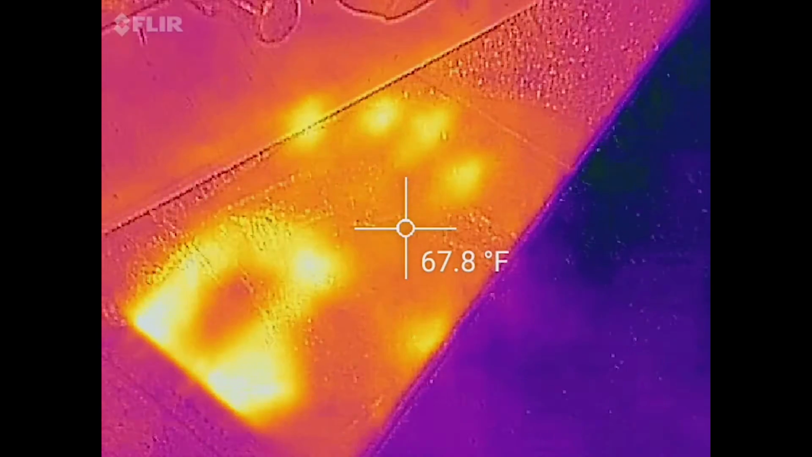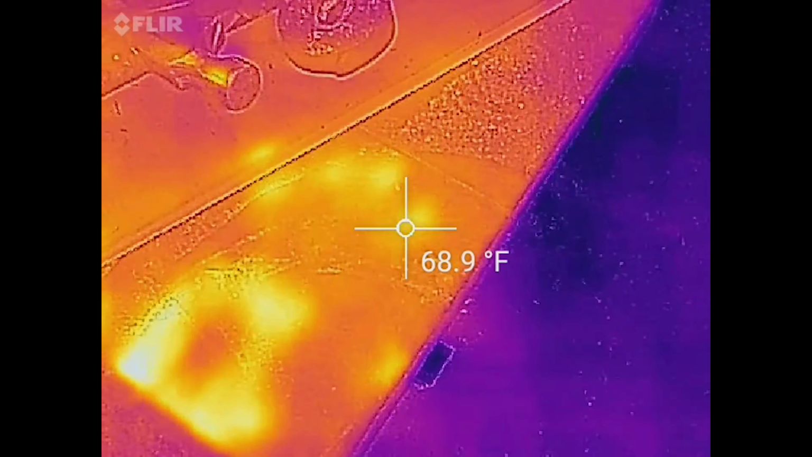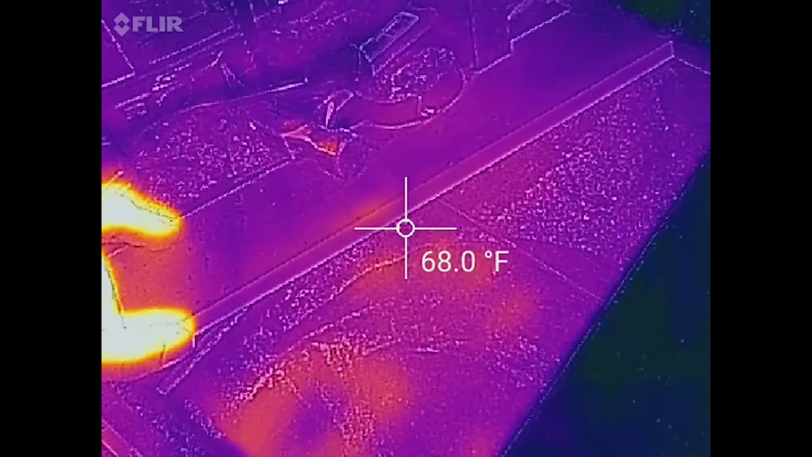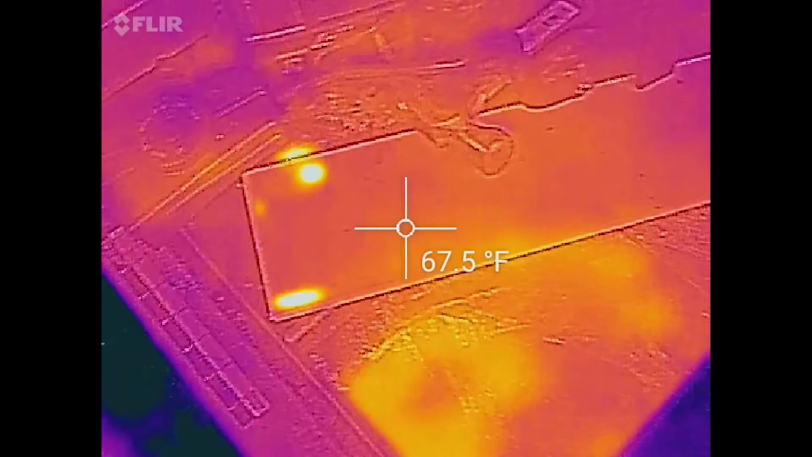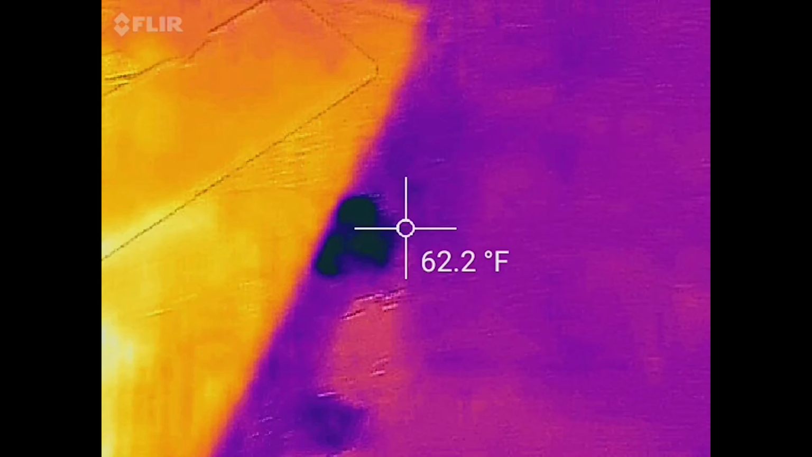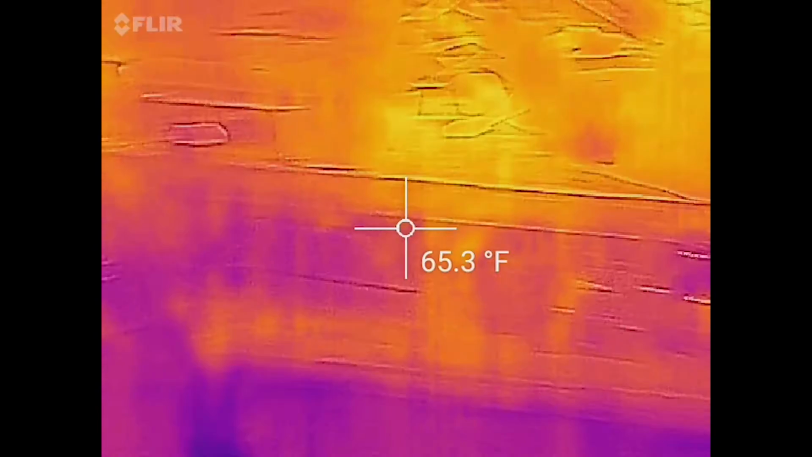I mean, that was just a few seconds. Even picked up that board picked up a little bit of heat just from being next to my hand, and it was able to pick that up. Well, just where I grabbed it there. So it's pretty sensitive. Everything that I've used it for, it has worked adequately.